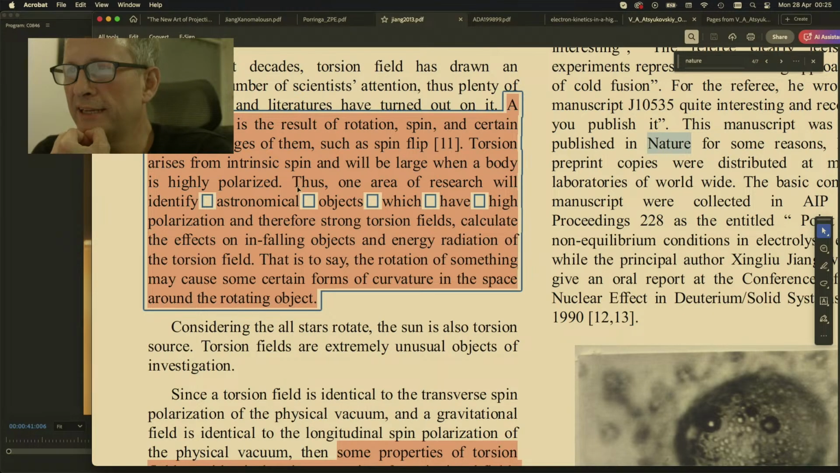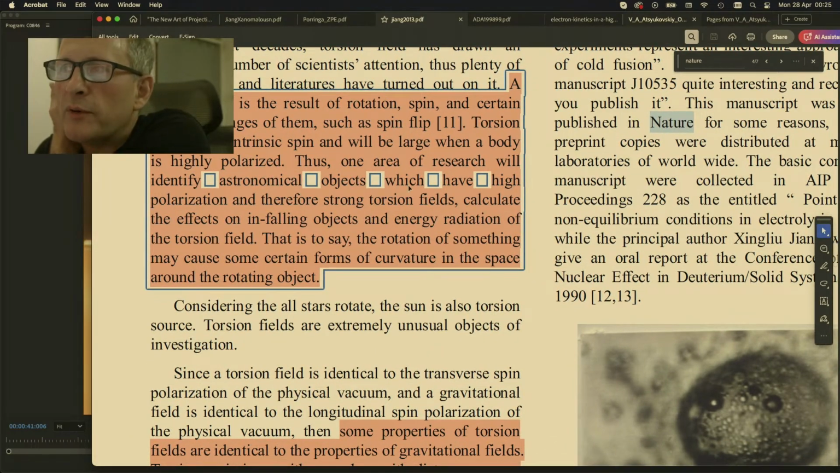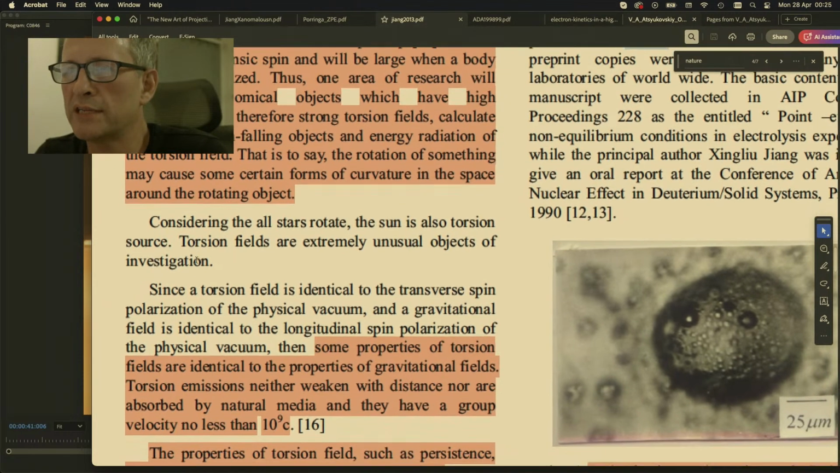Thus, one area of research will identify astronomical objects which have high polarization and therefore strong torsion fields. Calculate the effects on infalling objects and energy radiation of the torsion field. That is to say, the rotation of something may cause some certain forms of curvature in space around the rotating object.